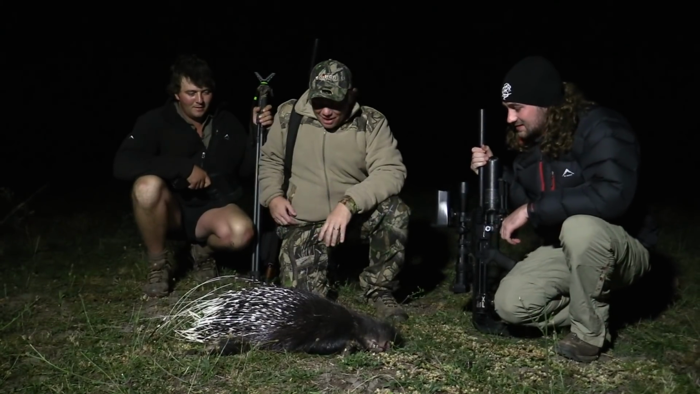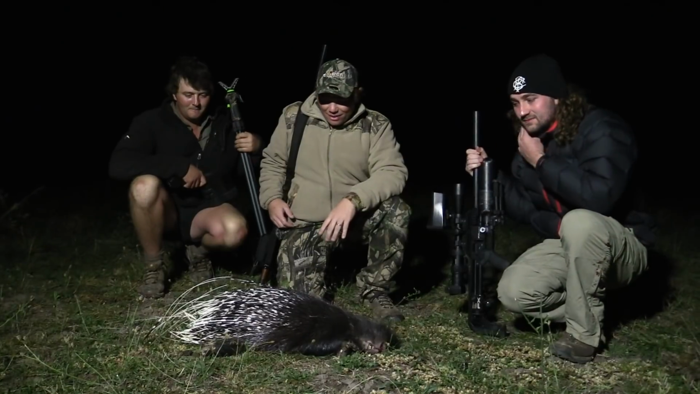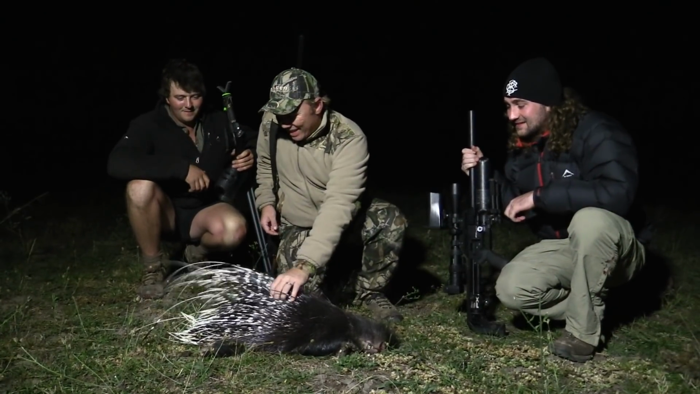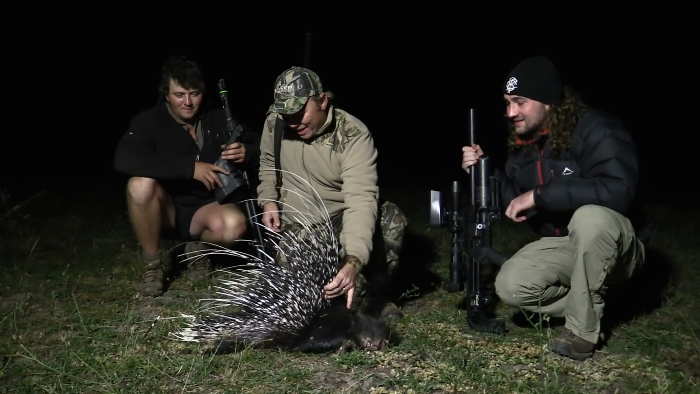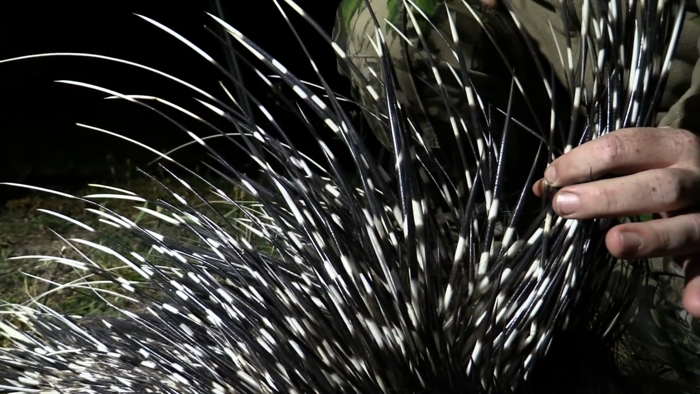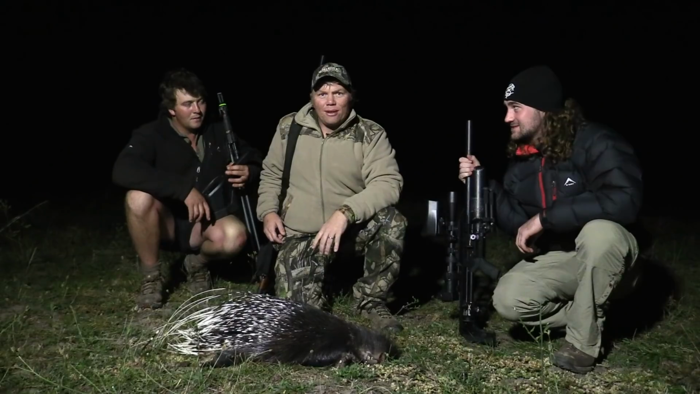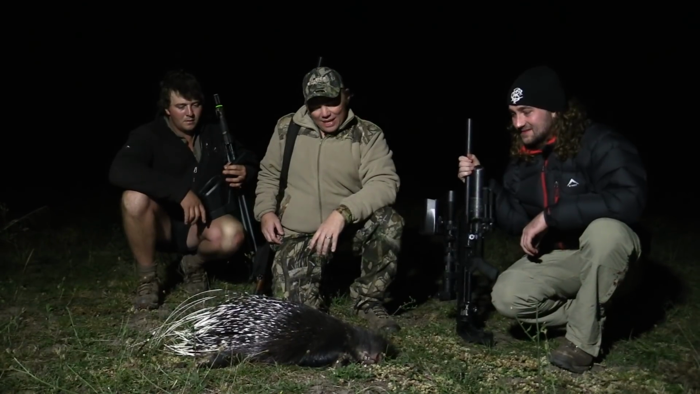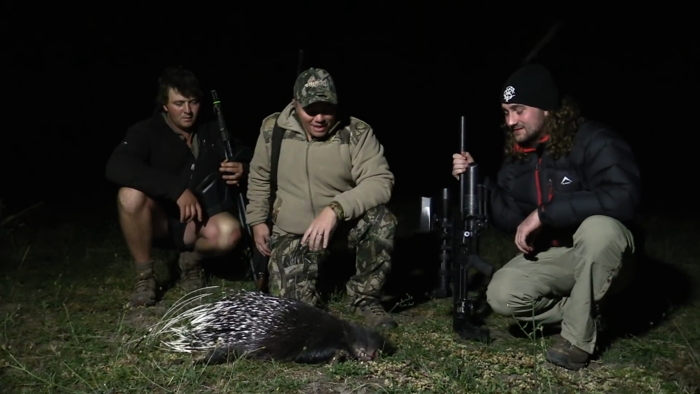Great, eh? These are wonderful little critters, I tell you. Well, maybe to some not so little. As you can see here, this is the danger part right over here. This is what protects them, keeps them safe, and causes injury to a lot of dogs, leopards, and all other kinds of predators. So a really good defense mechanism.